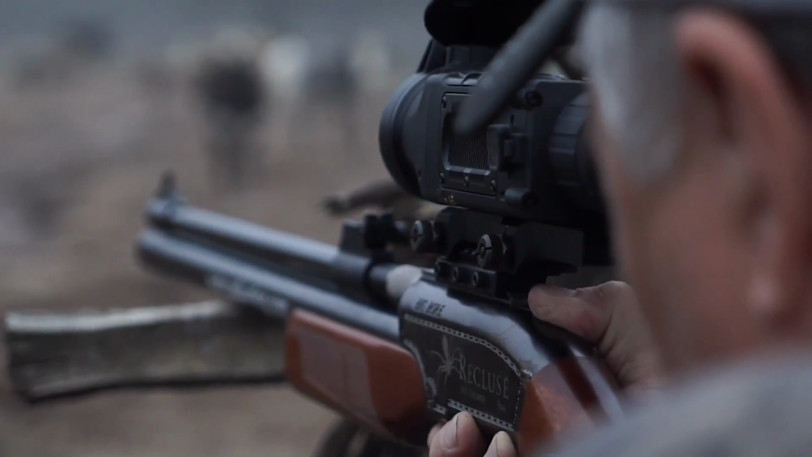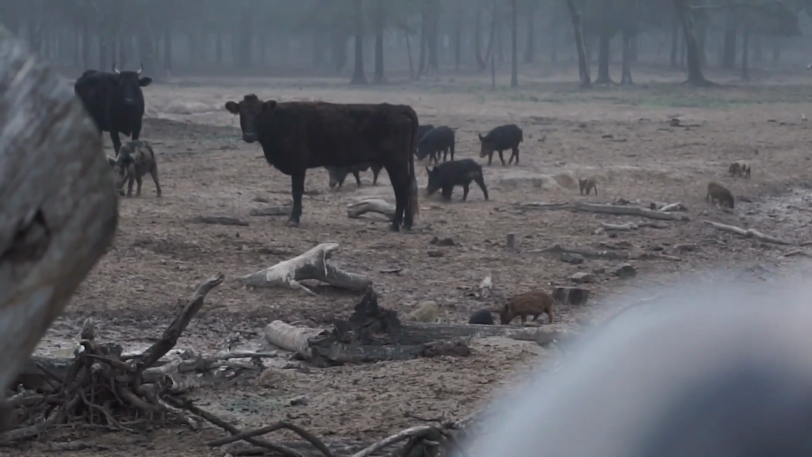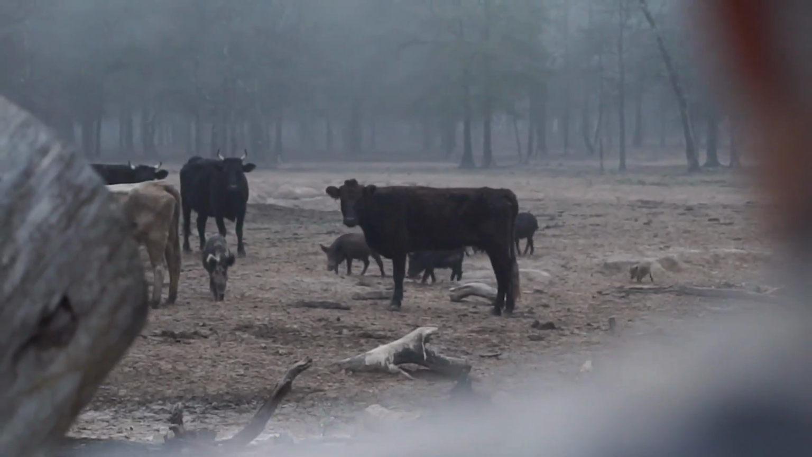I know I'm gonna sit there and I'm gonna smoke one real quick. Problem is, it doesn't happen that way. Come in, there's a lot of hogs, there's a lot of cows, nothing gives me a shot. So the only option is to get on the move.